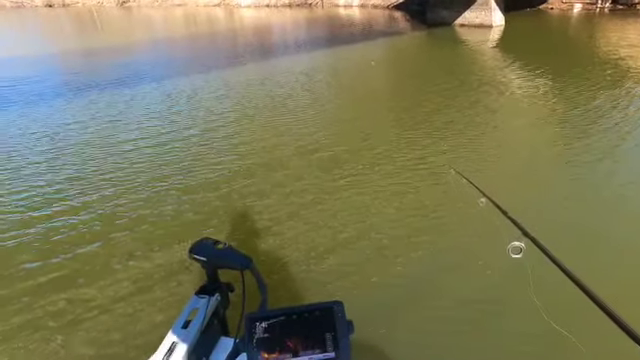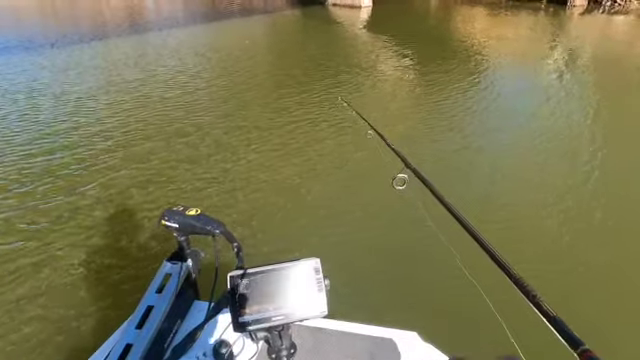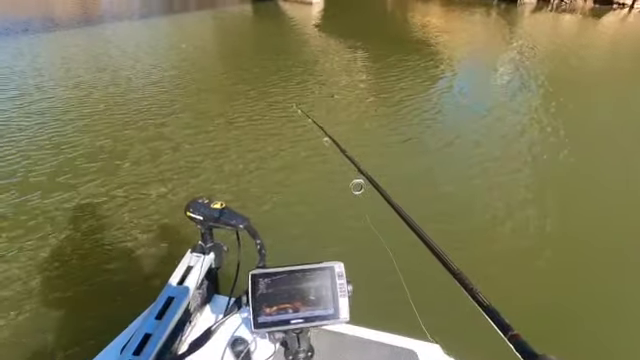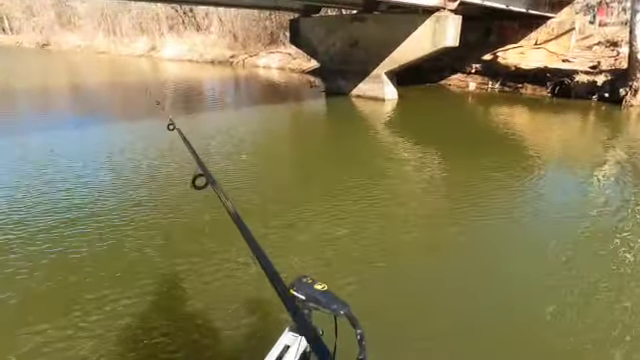Now they're kind of spread out. Well, we're not really facing the bigger school of them either. Let's get more faced. Oh, they're all along this wall right here. Sorry for the poor camera shot.